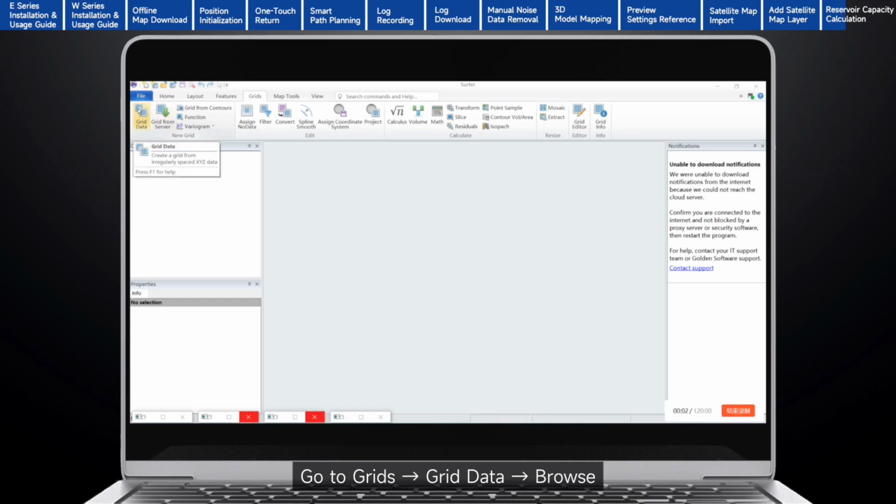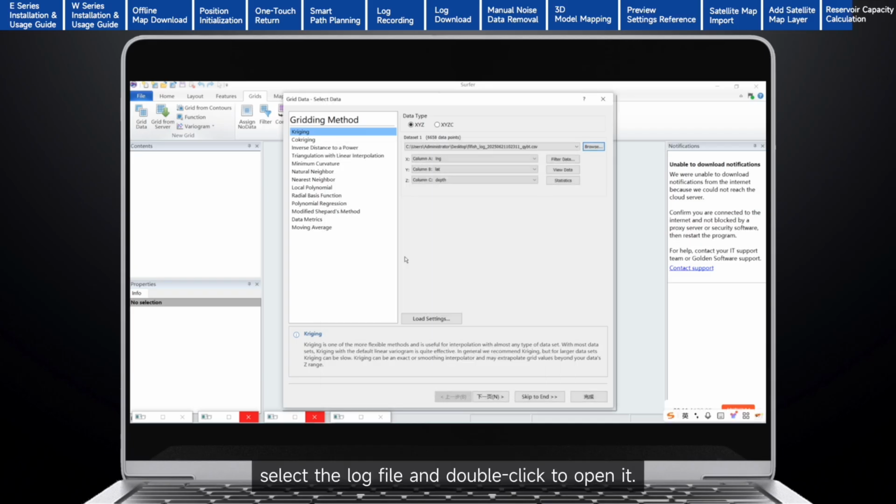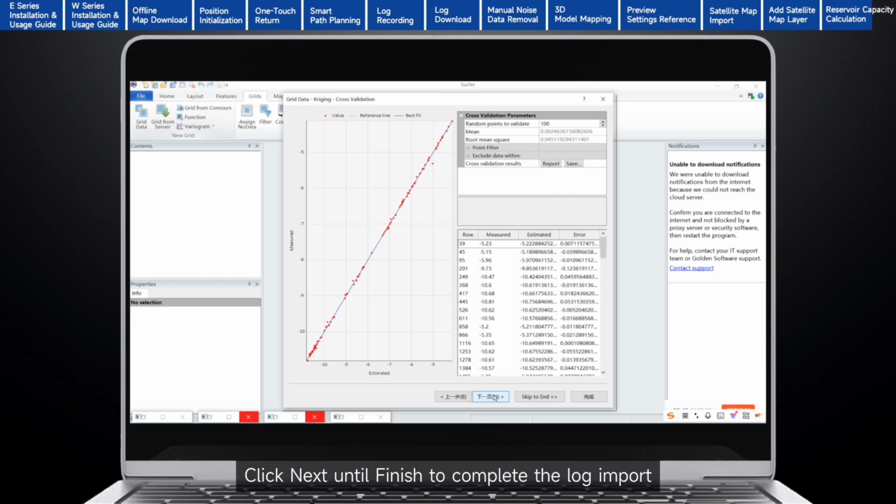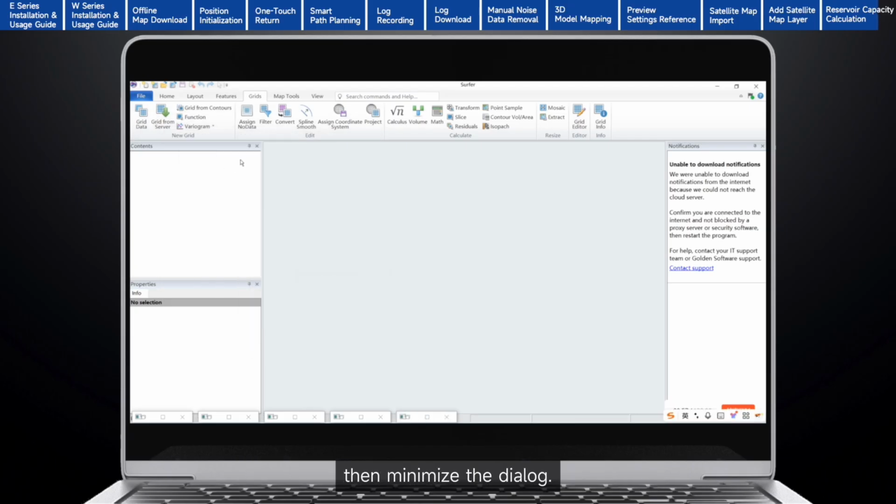Go to Grids, Grid Data, Browse. Select the log file and double-click to open it. Set the X and Y data sources. Under X, choose column D, X. Under Y, choose column E, Y. Units default to meters. Click Next until finished to complete the log import, then minimize the dialog.